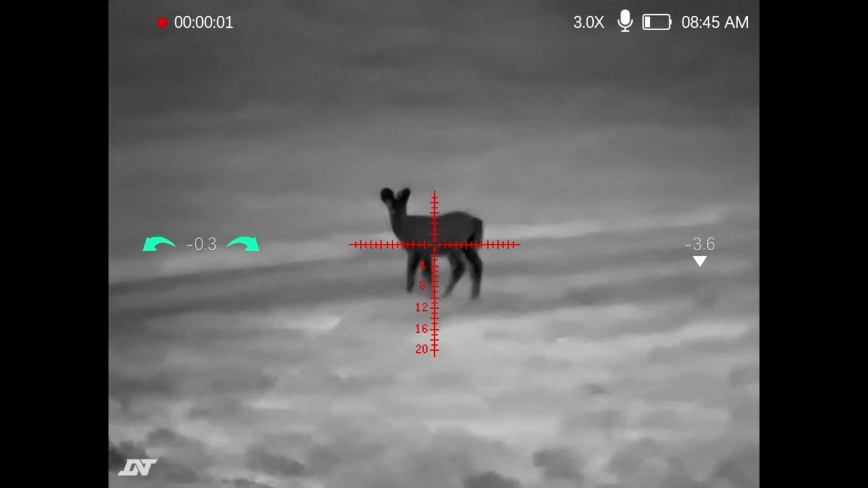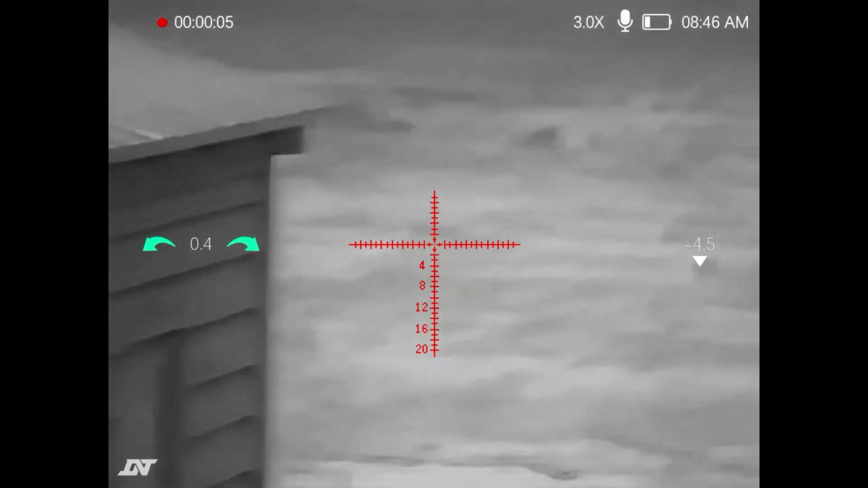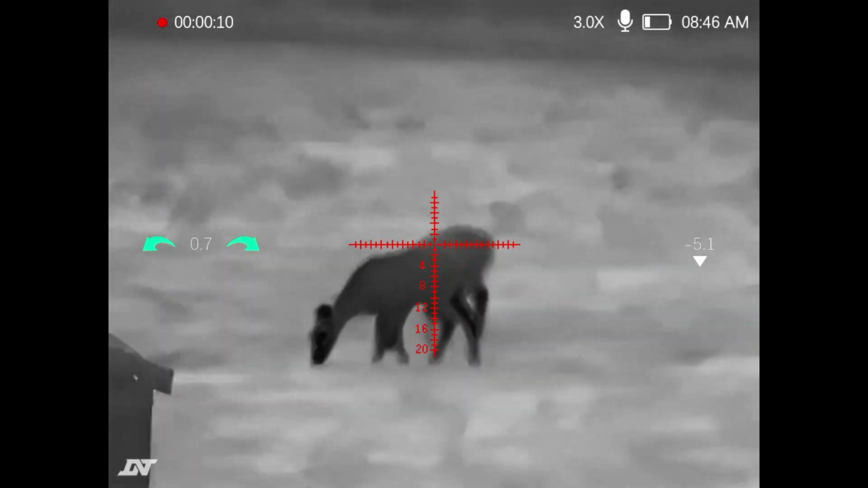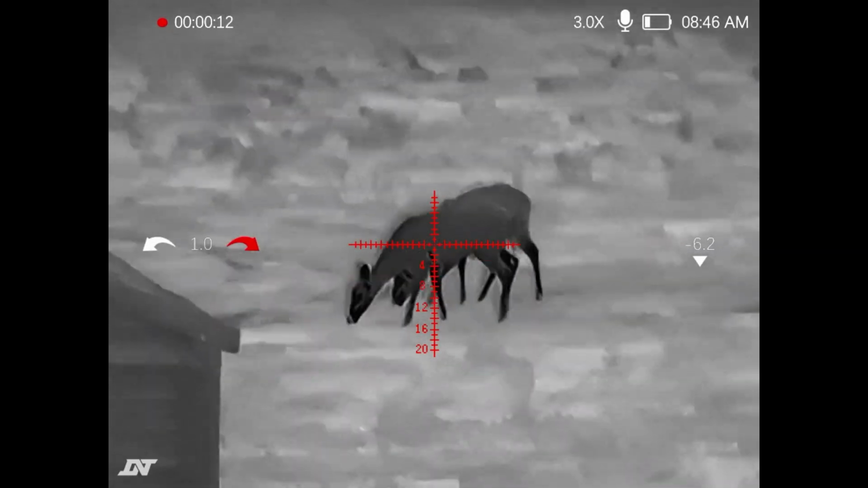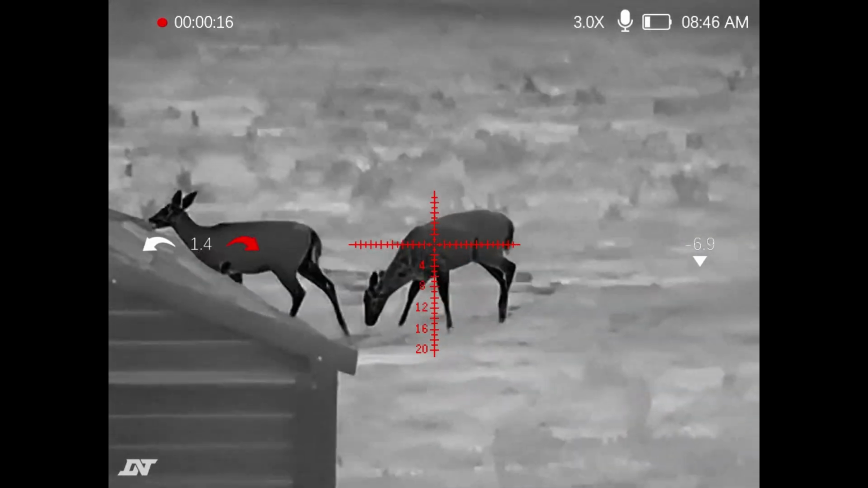So we are in the backyard using this as a handheld device, and you can see the image quality on structures, foliage, and the live deer that have shown up in the backyard. Now, I spent a few nights out here waiting for them to come, and they finally showed up, and this time they showed up in large quantities, so that was pretty cool.